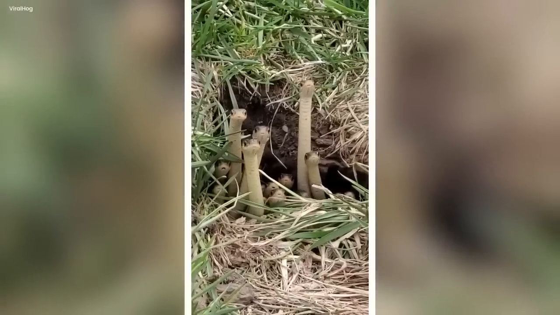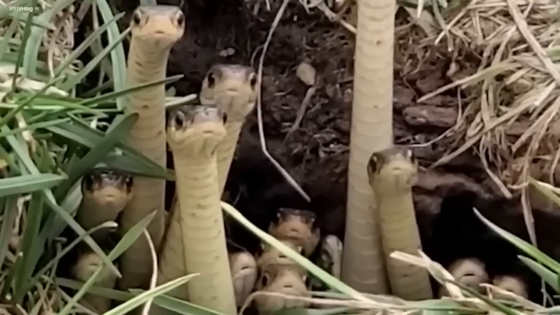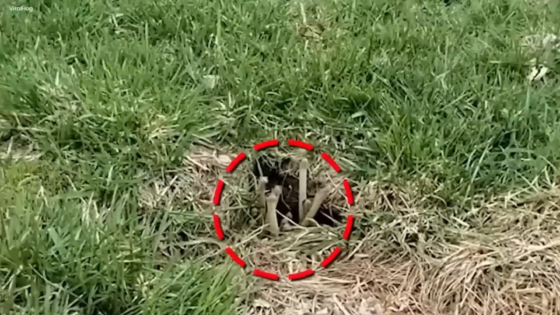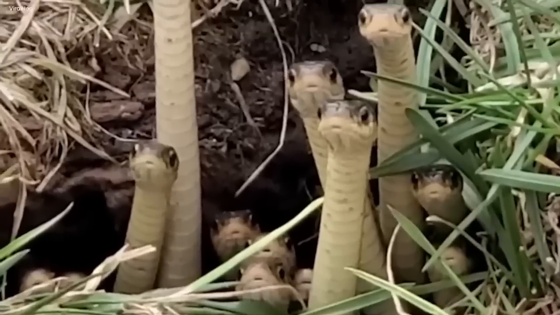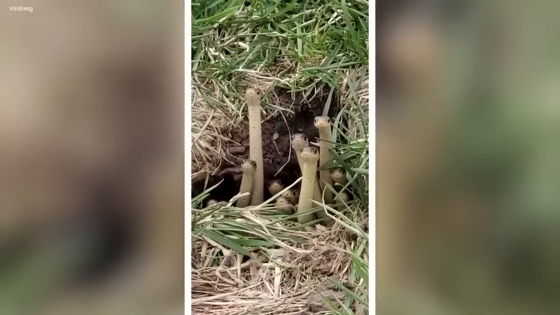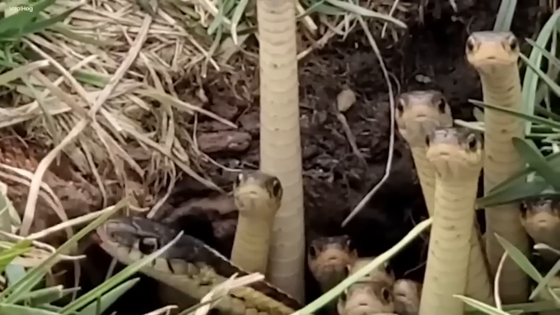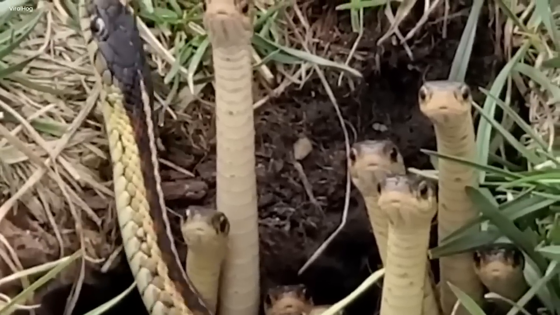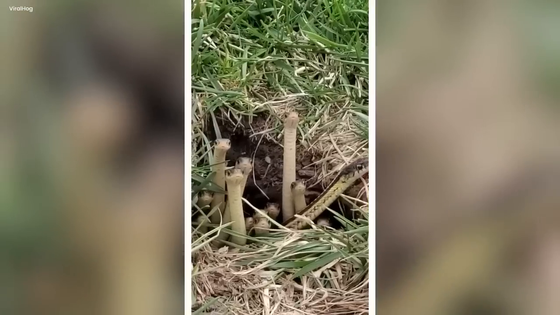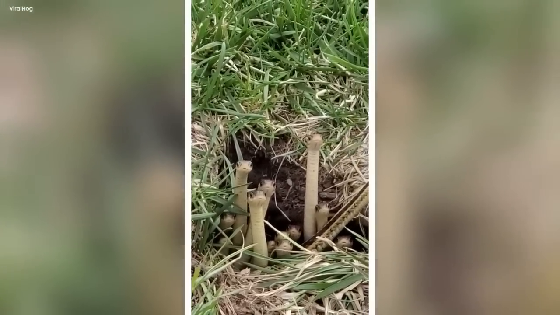I don't know, guys. I don't think you're practicing your social distancing. These snakes were long and slim, and they cautiously peeked out from a hole they had made in the ground. It looked like they didn't want to leave their hiding spot. All of them stood close together in a formation, and they moved their heads around as if they were on high alert, ready for something important. Looks like more than a party of 10.